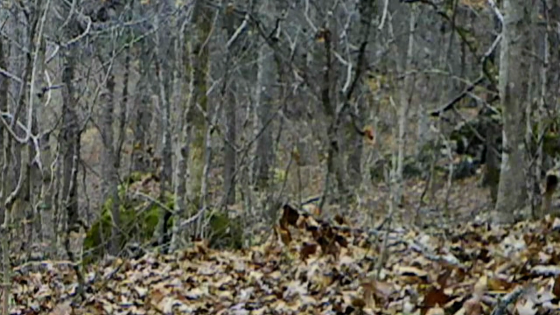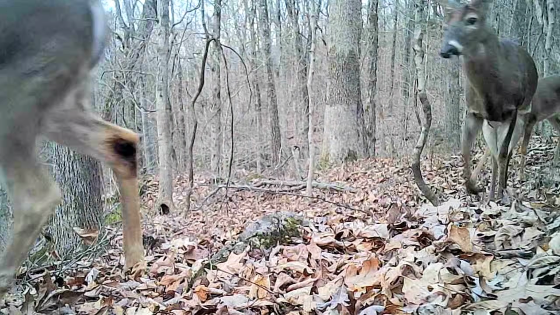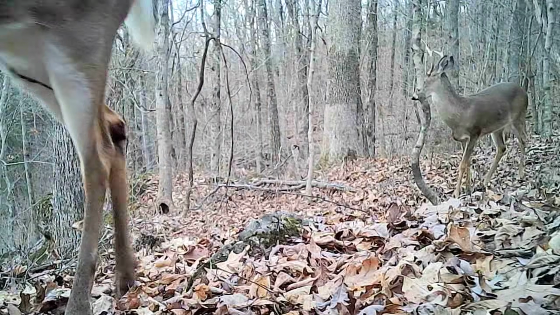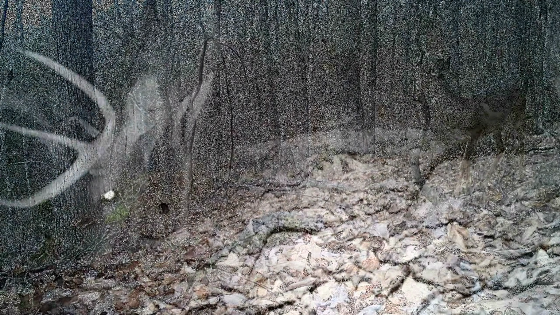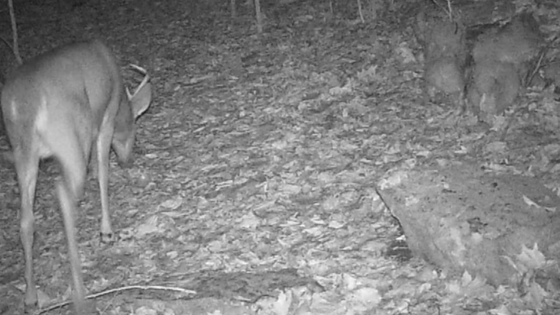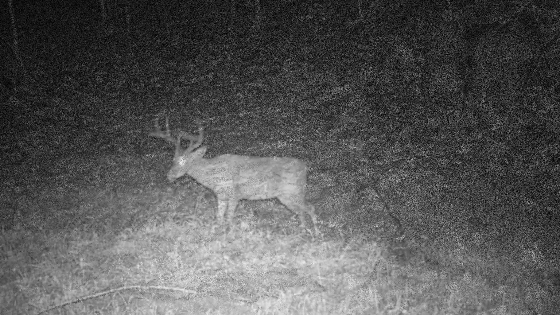All sizes. Some of them's really nice racks on them. Even at night. Picking acorns. These big bucks come out of the thick brush when it comes rut time.